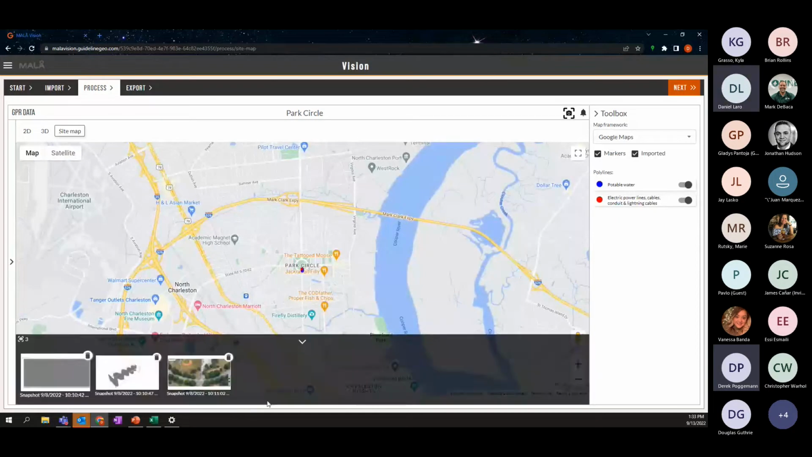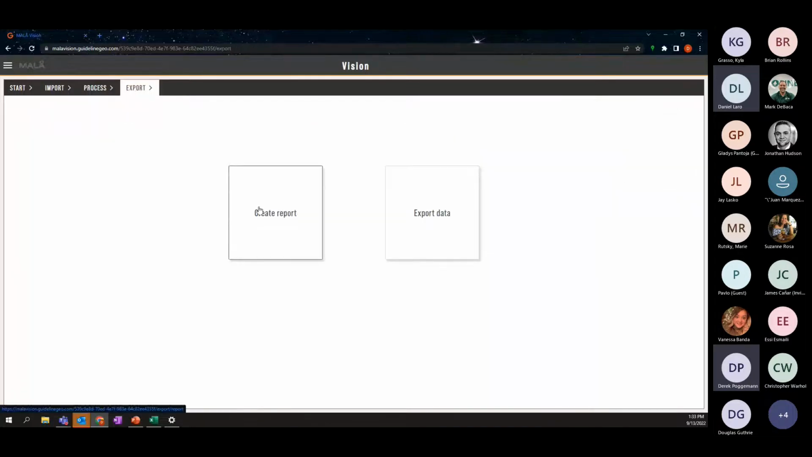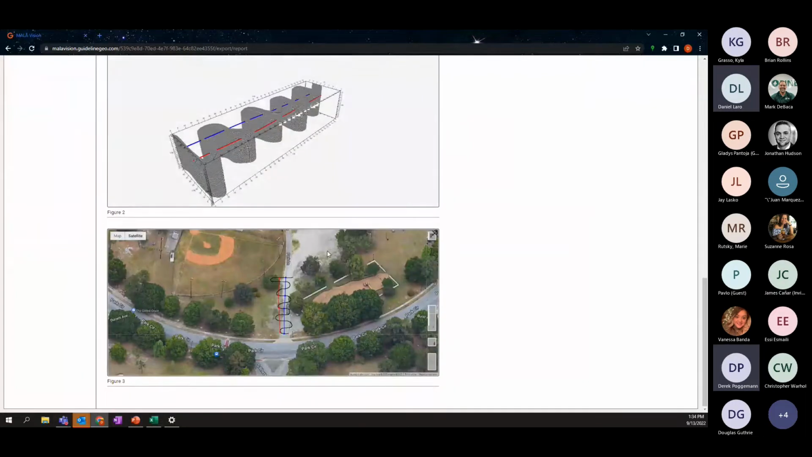All right. Now that I've done my interpretations, I have my photos. My next step would be to create a report. If we click create report, we are given a blank report that we can fill in. We also can add in these photos, and you can see they're numbered 1, 2, 3, and they're added to the bottom of this blank report.